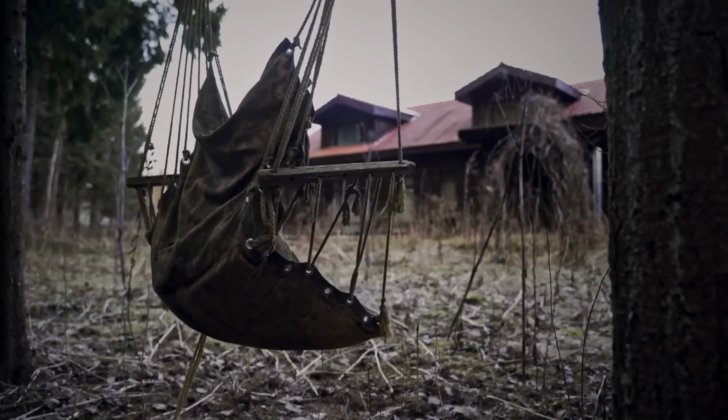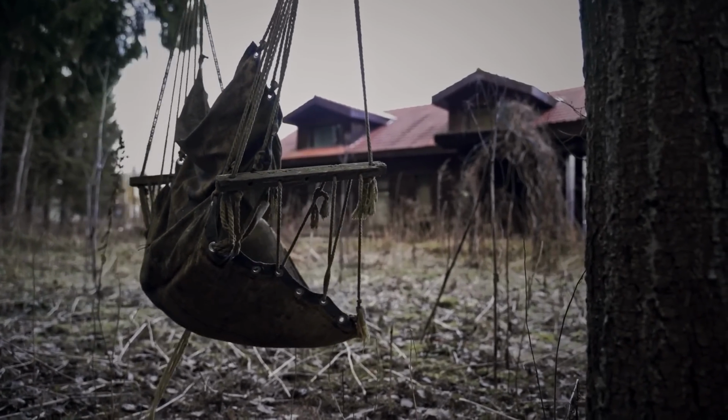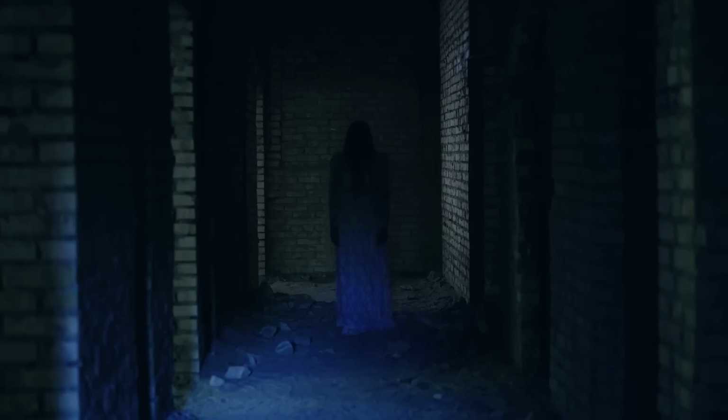Going into places which have been closed for years and are famous to be haunted is not something people should do, or else they end up in situations they do not know how to get out of. This clip shows the same thing happening when a man decided to go inside a haunted building.